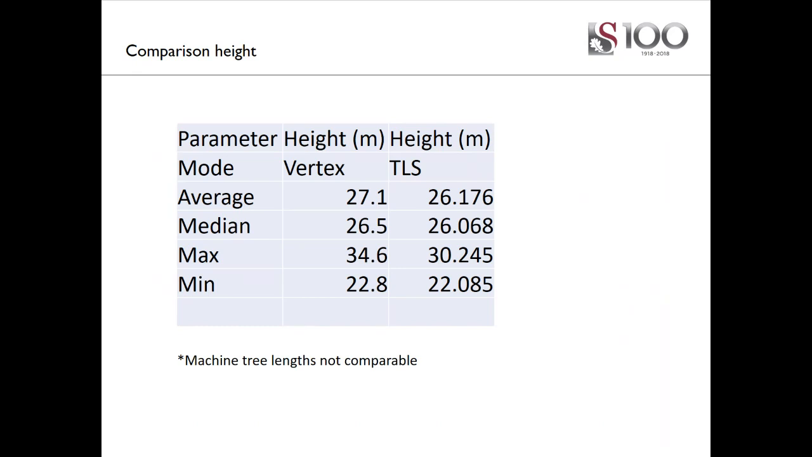A comparison of the height indicates a slight underestimation of the TLS. That might be related to the penetration of the scan through the canopy. Specifically, phase-based scanners less often have penetration to the top of the canopy than time-of-flight scanners, which have better penetration to the top of the canopy. Also, the distance.